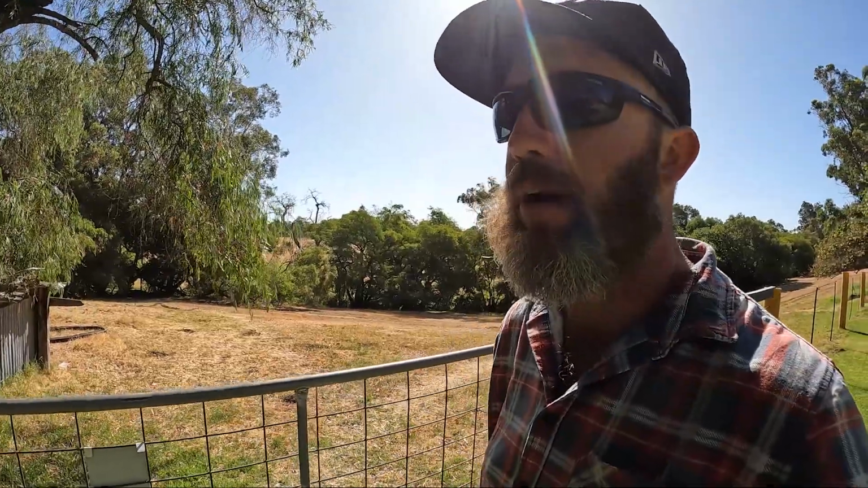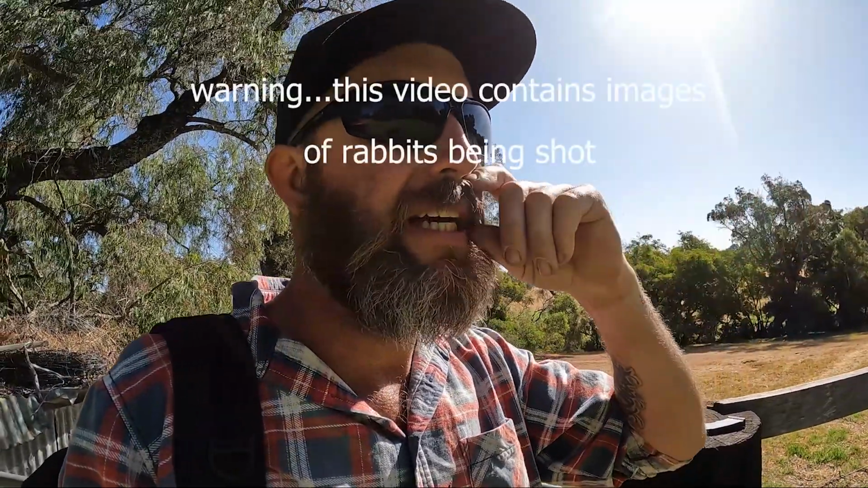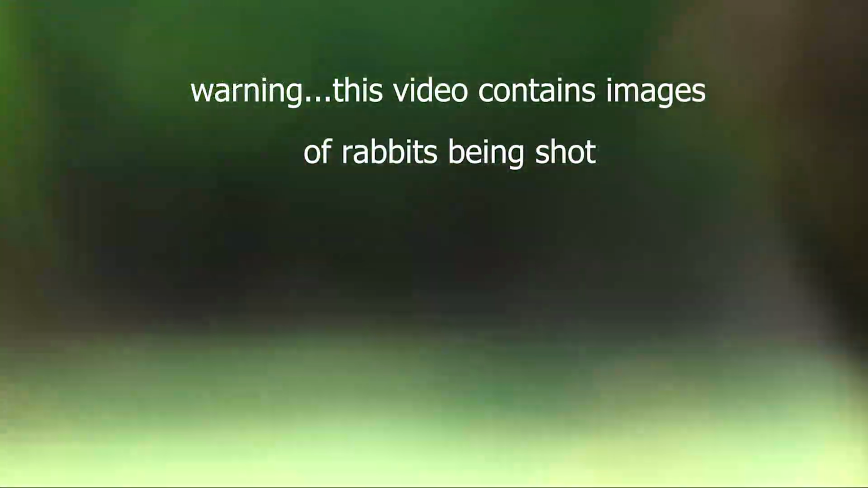Some people turn their nose up at shooting a fluffy little rabbit. They make a mess, the old rabbit, and they breed like crazy. So yeah, it's not an awesome job. Unfortunately, they've got to go. They don't fit in with our ecosystem, and a bit of culling is involved. I might have a little creep around the house over here and see if I can get one.